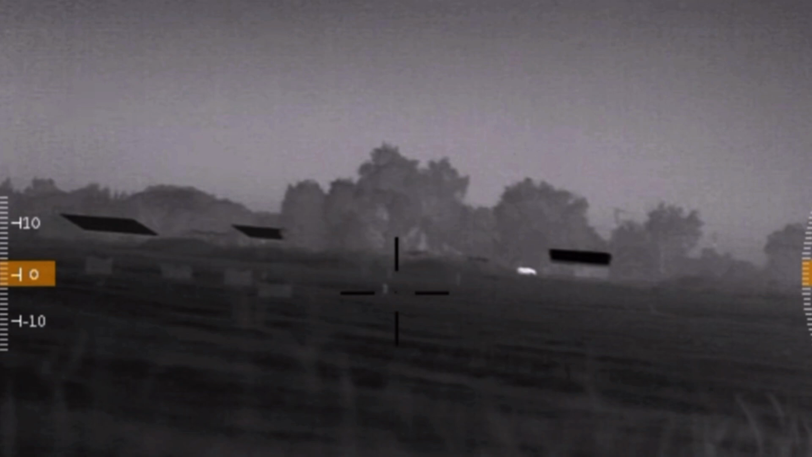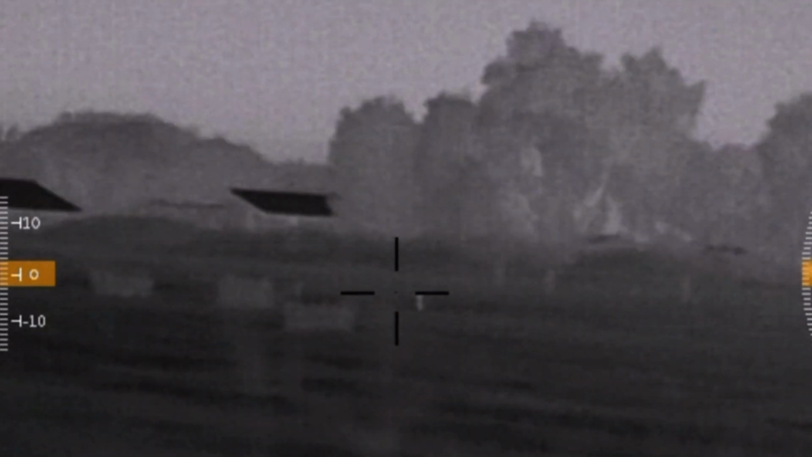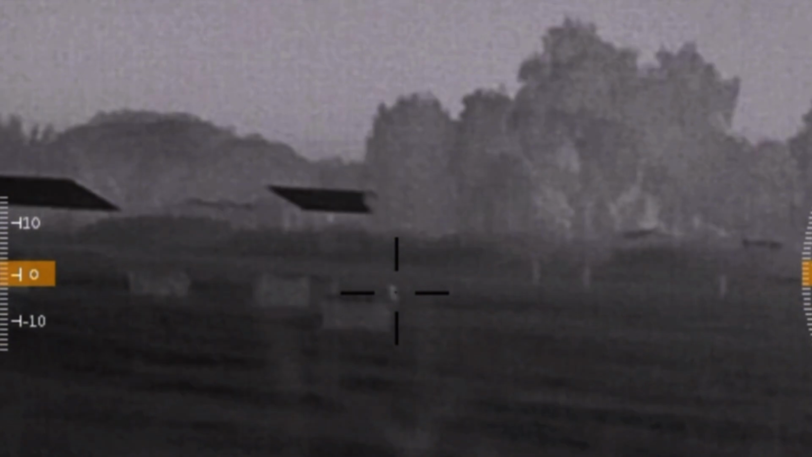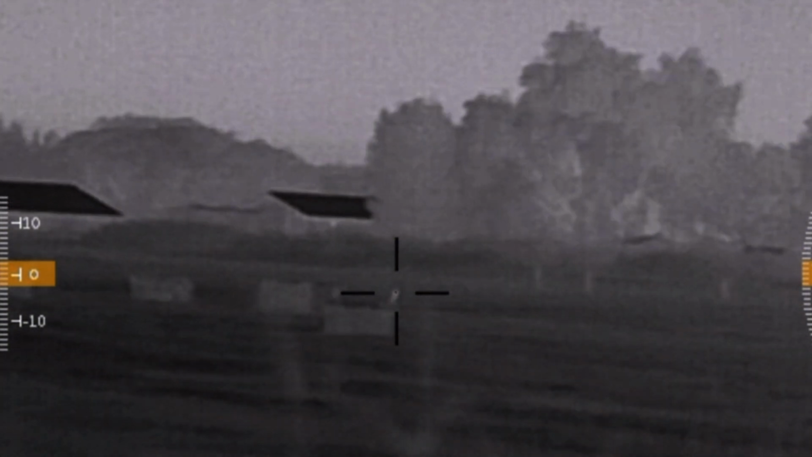So if it's a foggy evening or foggy morning, with thermal you can see the target, whereas with traditional glass scopes or even night vision, you won't be able to see it. Compare it to traditional or even digital night vision, where you're using an infrared illuminator, or there's maybe a moon or some ambient light in the area.